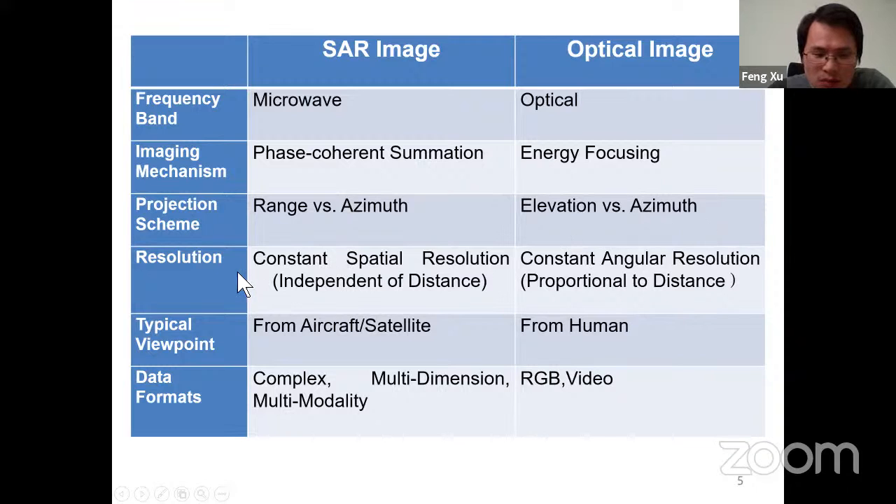And one more difference is also very interesting: the resolution of a SAR image is constant, it does not change with respect to distance to the object. But this is not true for a camera, because for a camera it's proportional to distance, right?